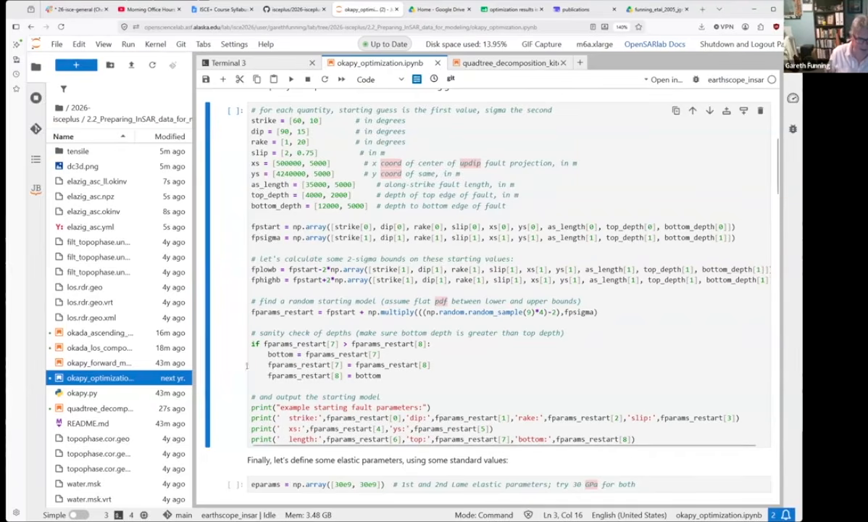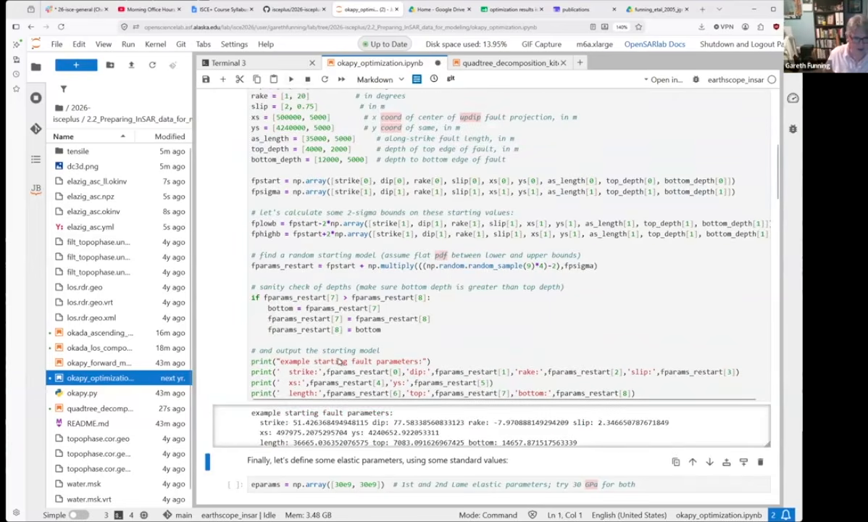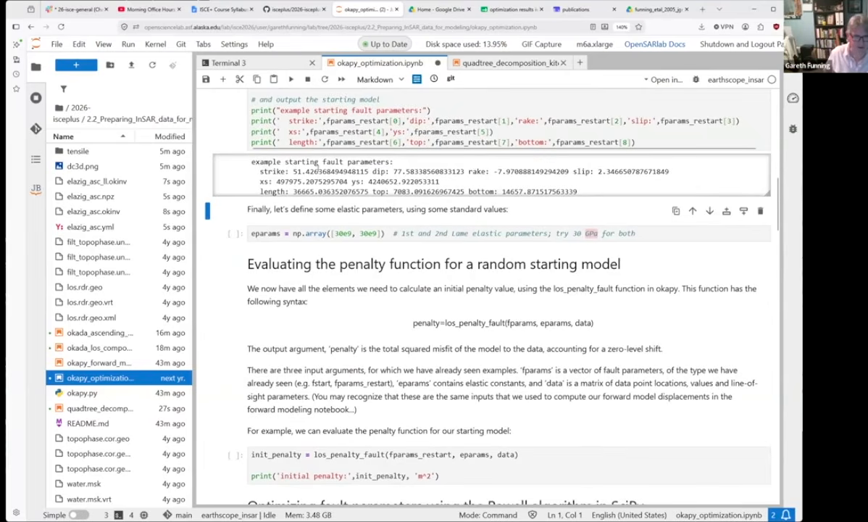And then there's a few other things that happen here. If it turns out that your randomly selected model has the top of the fault below the bottom of the fault, then it switches them, and it writes out your model guess parameters. So here they are: strike, dip, rake, whatever, a bunch of things. Okay, this is just telling Okada the elastic parameters. We use the same ones that I showed you before, 30 gigapascals.